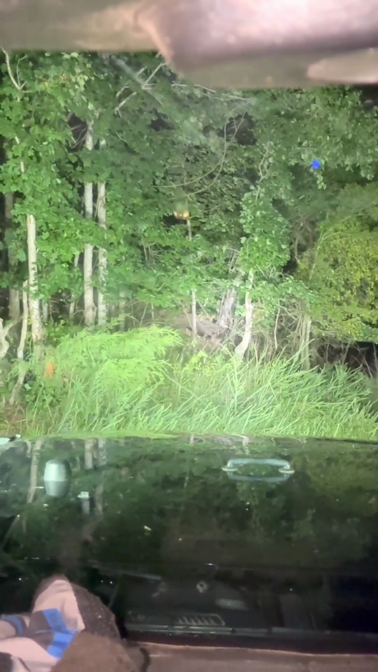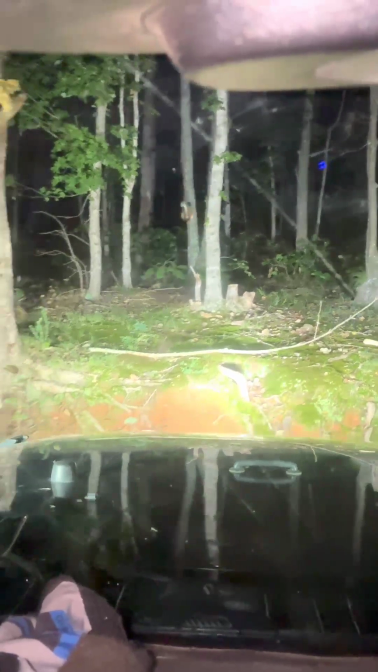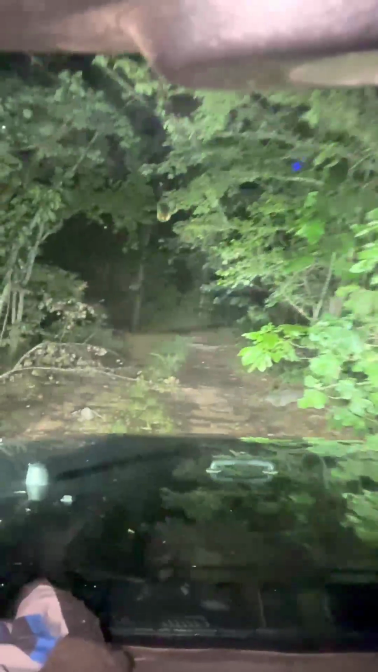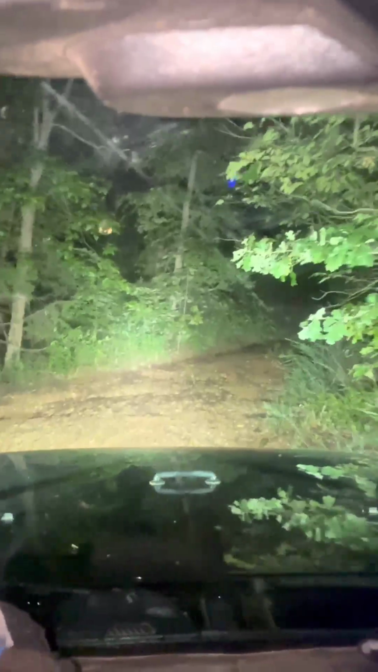I'm going to try to get turned around here. One thing they always say, lights before lockers. Well, there's a reason for that, because you definitely want to be able to see out here. But I want to come up out of here. Look at this. Beautiful drive at night.